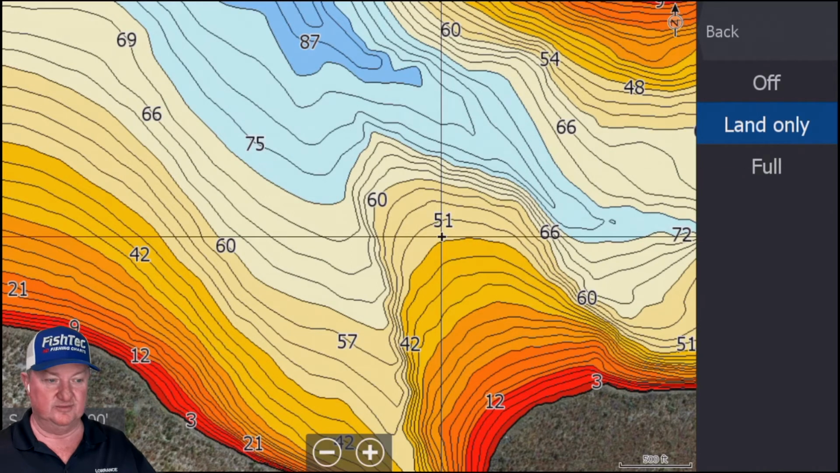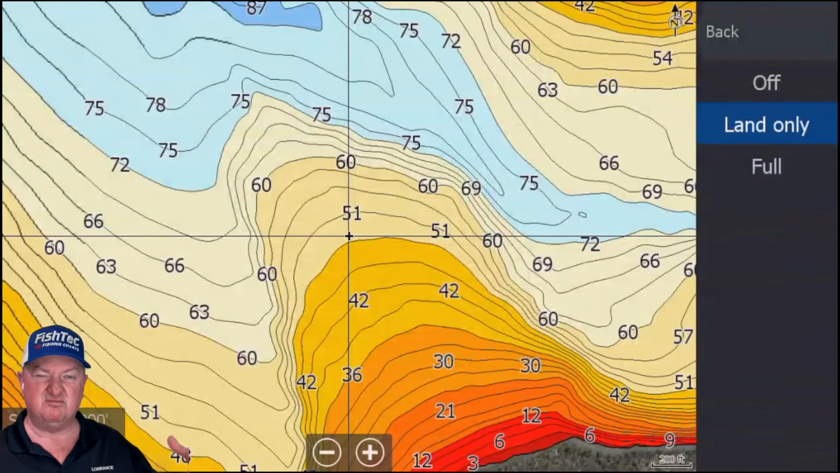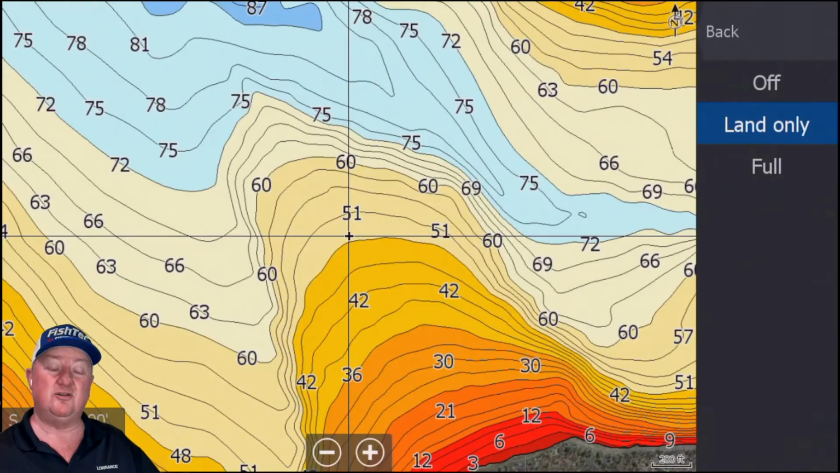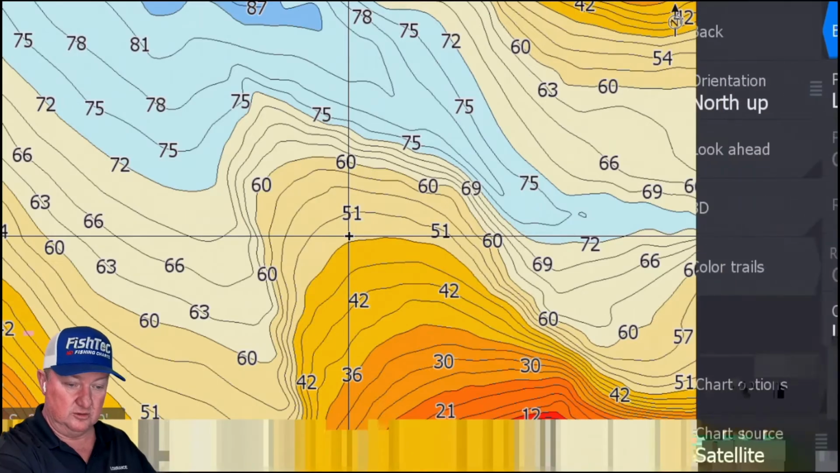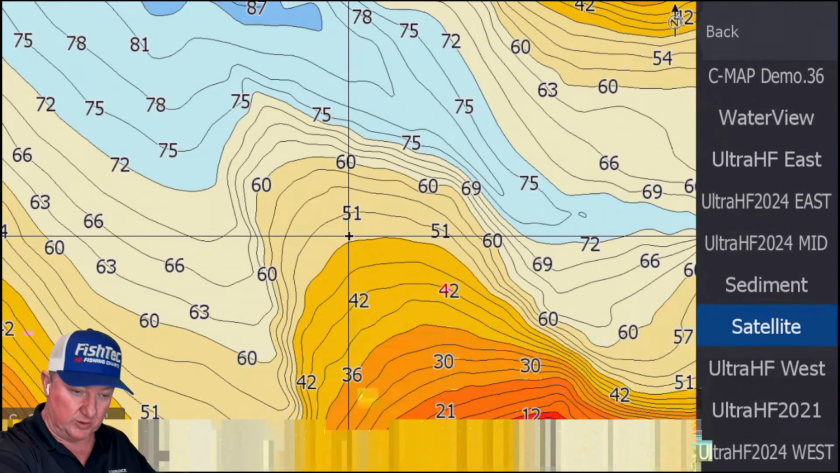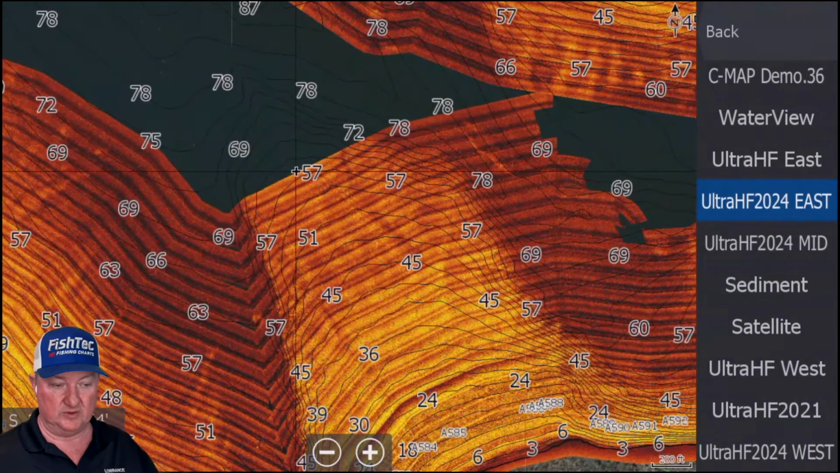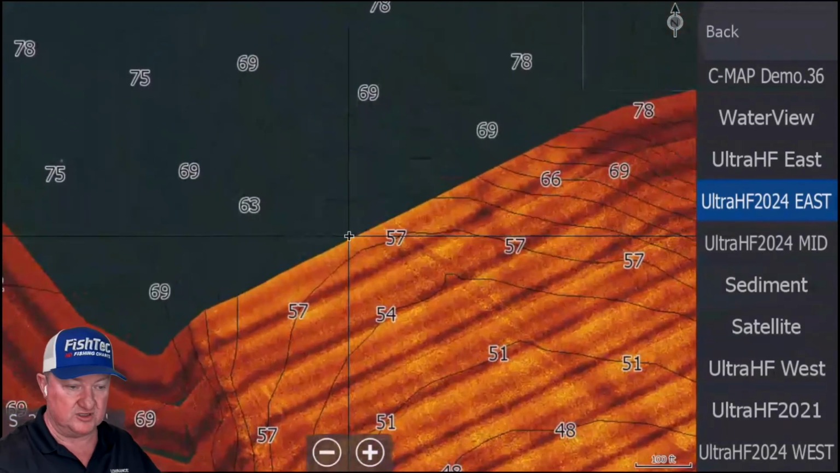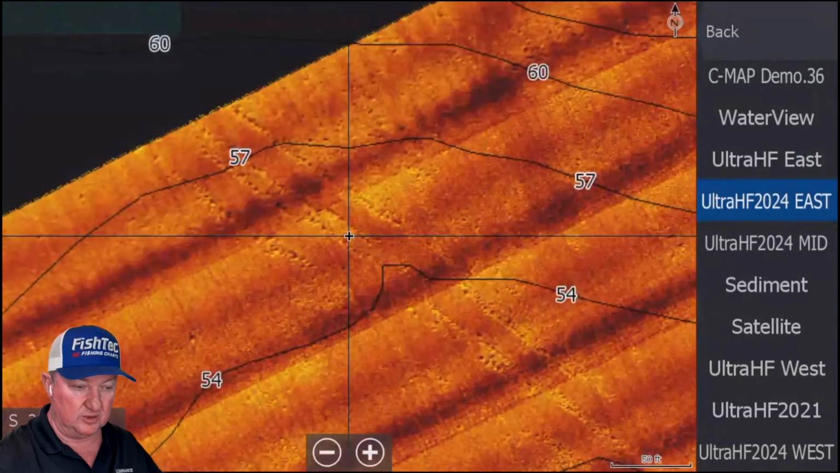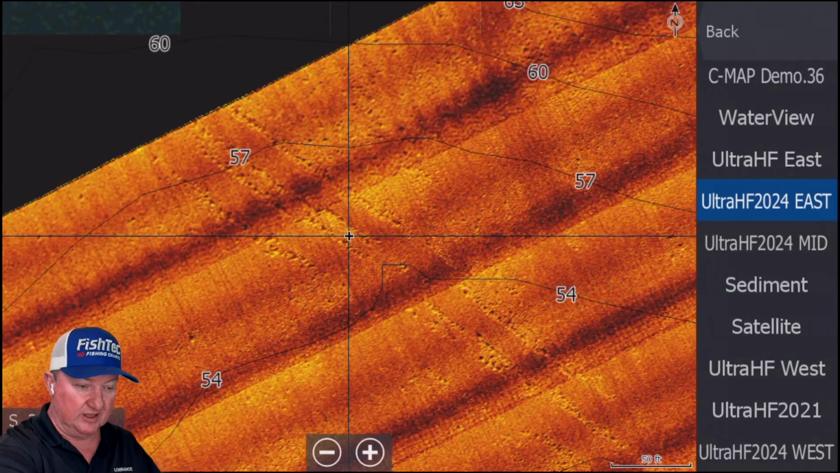I had to cover this deeper water. So what I thought I was going to target, that 30, maybe push to 40 foot range, I had to push it out to 50 foot range plus. If you go to the UltraHF 2024 East, you can see I've gone all the way out to just past 57 feet in this case. And lo and behold, there's some tracks out there. Can you believe it?